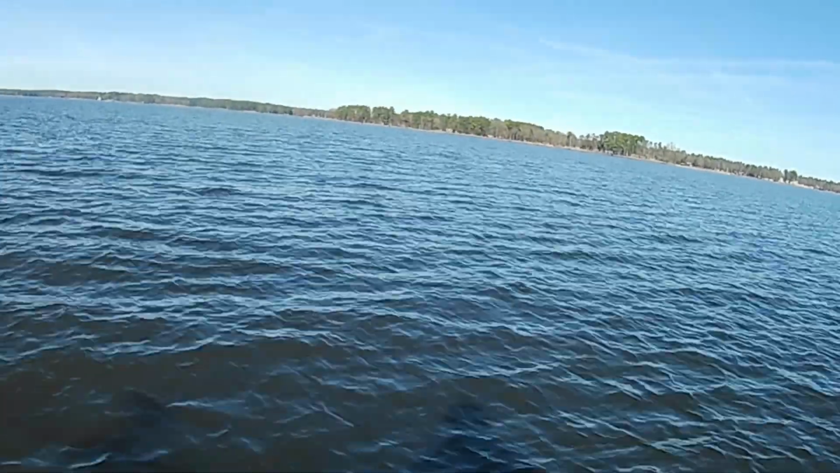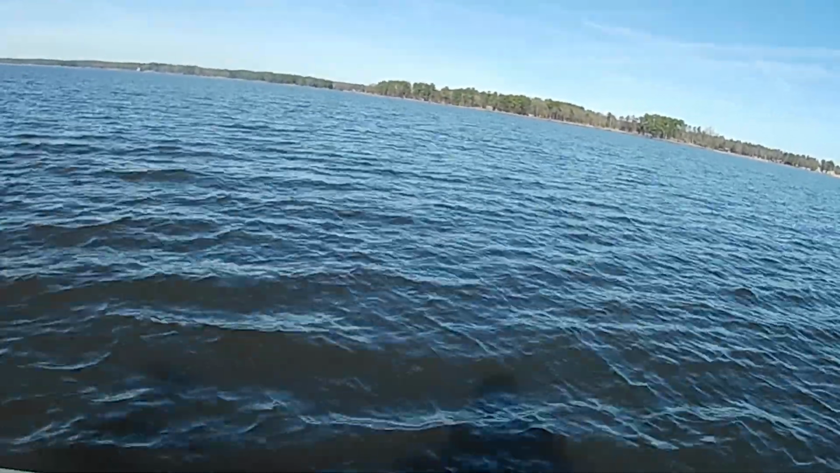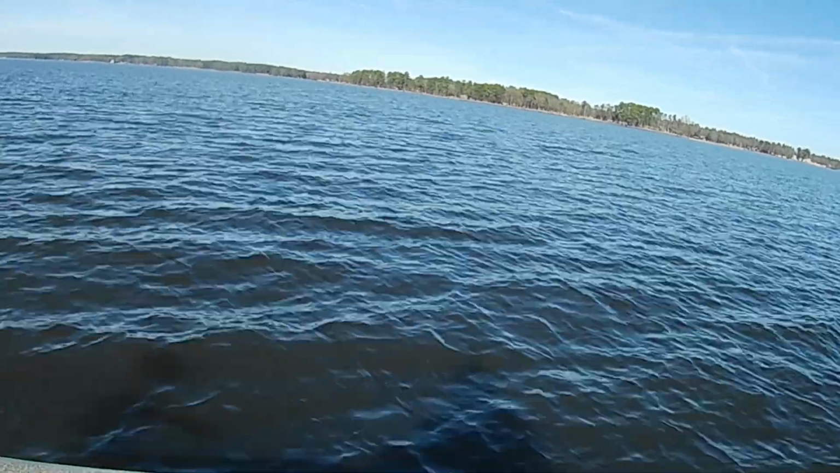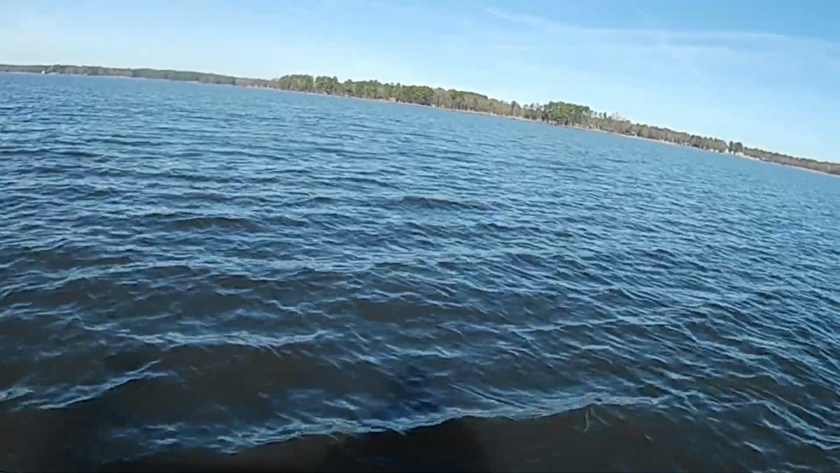I don't want that line swinging up too much and getting that bait too far off the bottom. I want it to stay as close to the bottom as I can possibly get it. And both of those bites, both of those fish were in 25 feet. So we're going to kind of try to stay in that 25-foot mark, just at least for now.